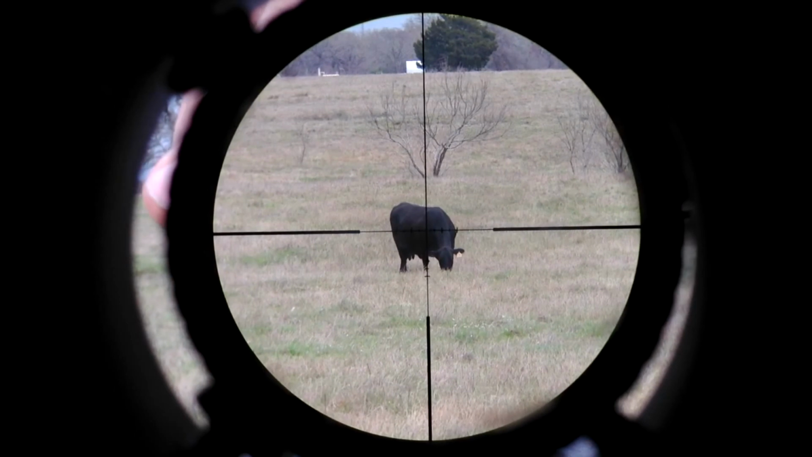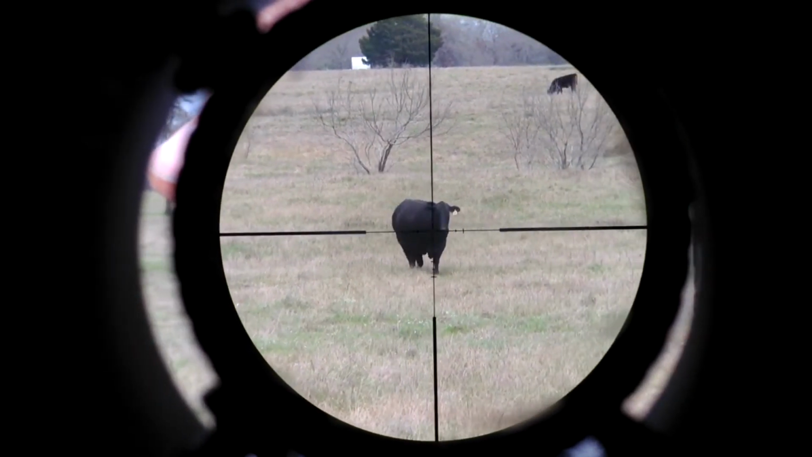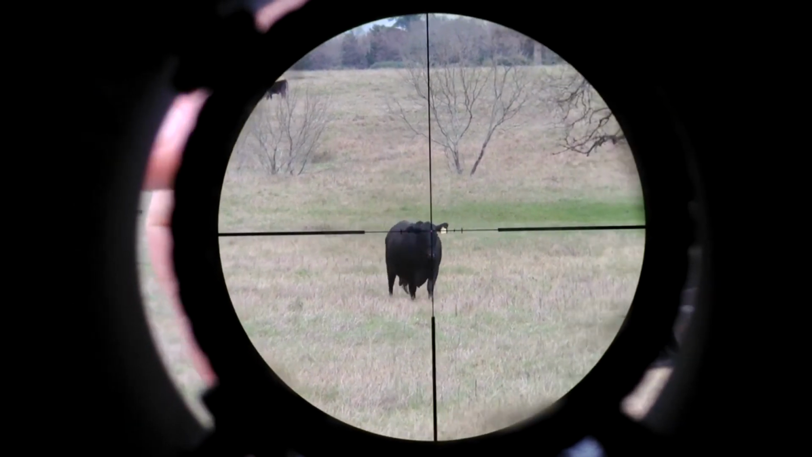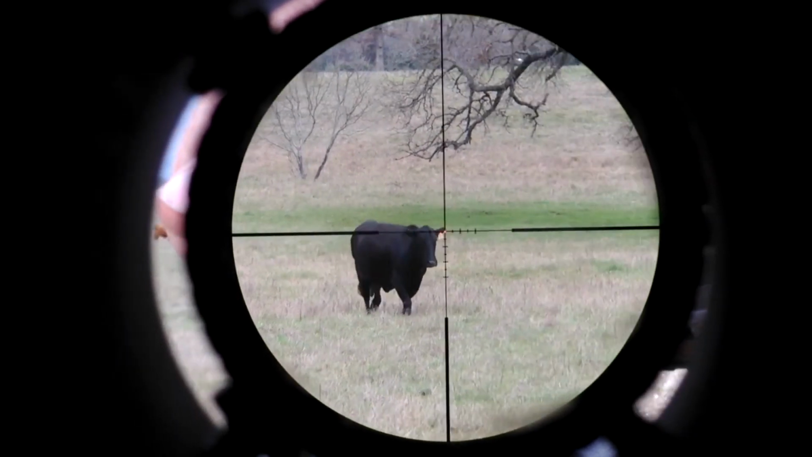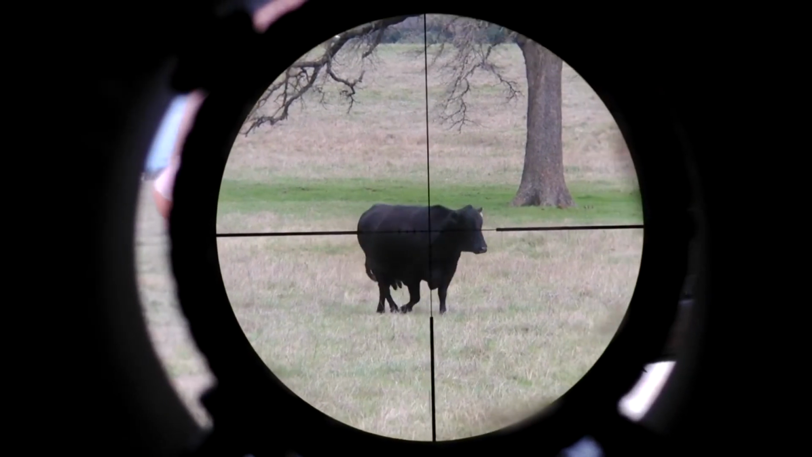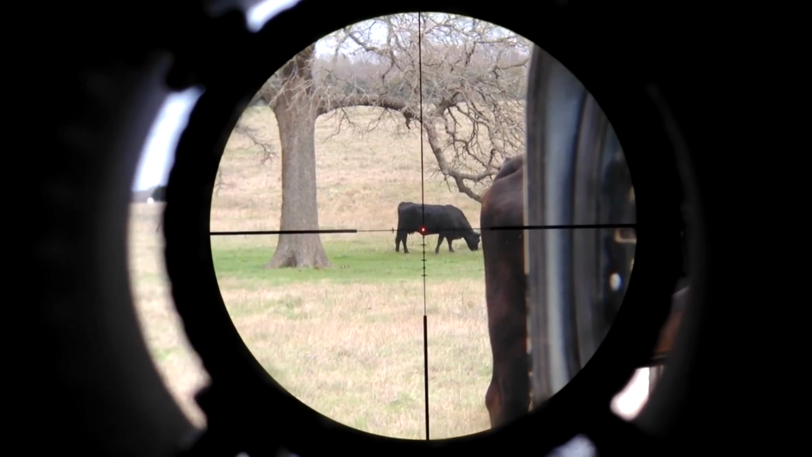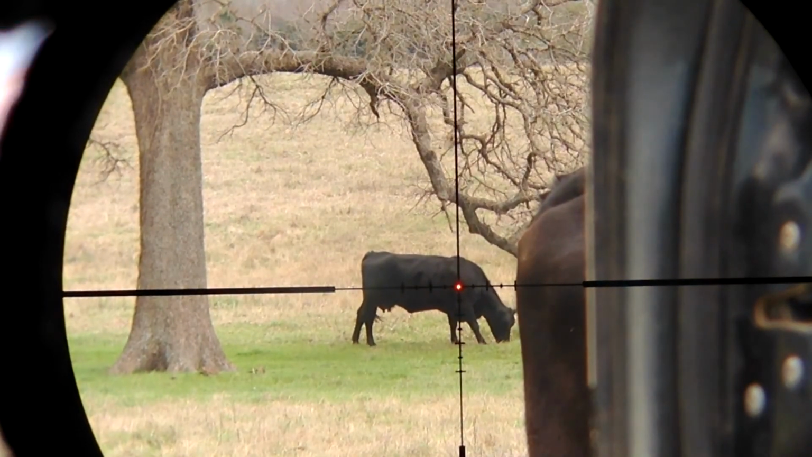It's overcast. That's 1 brightness, 2 brightness, 3 brightness, 4 brightness, 6 brightness, 7, 8, 9, 10, 11, and that's going to be your max right there. Again, very usable.